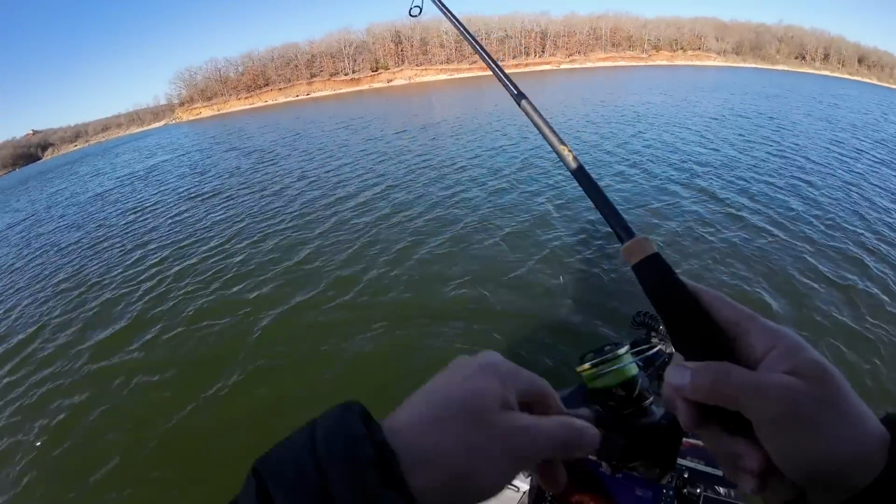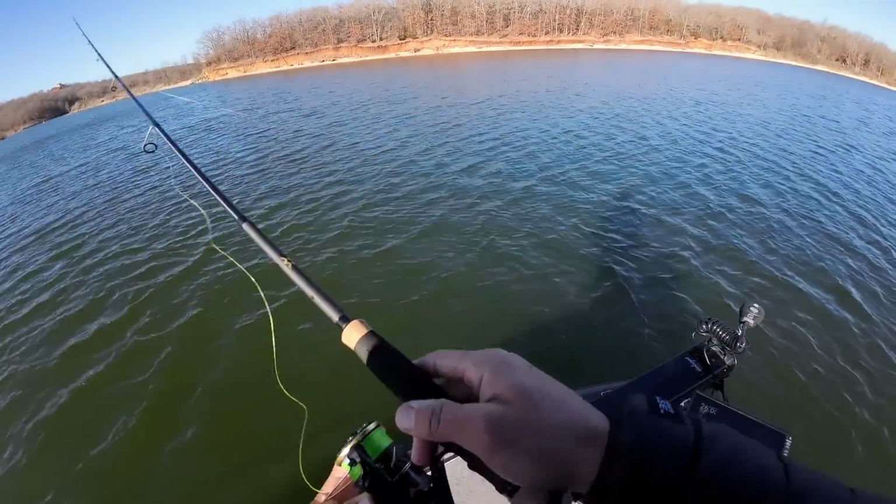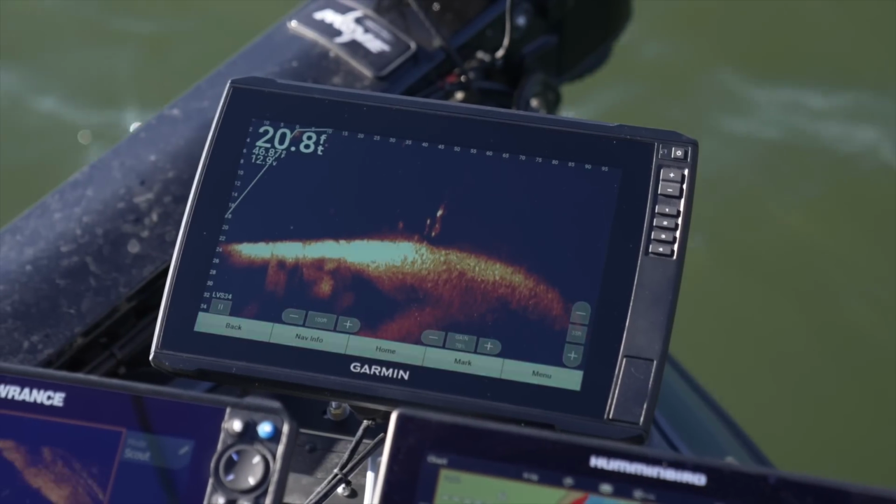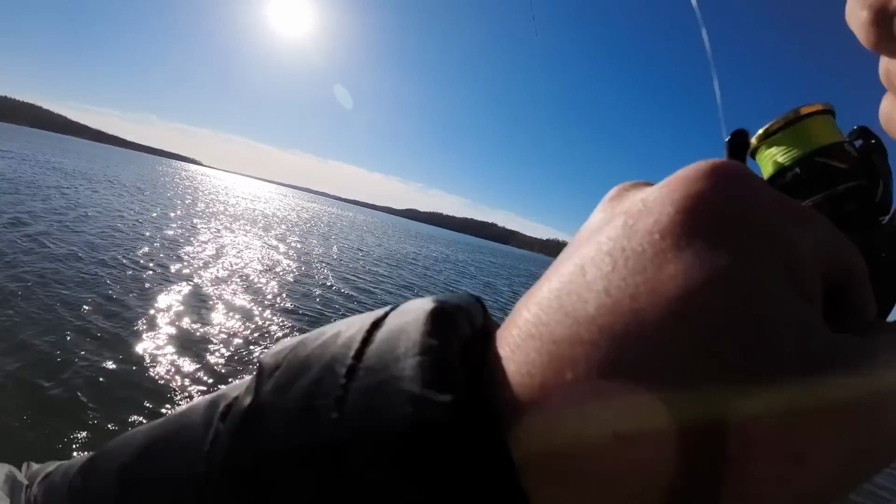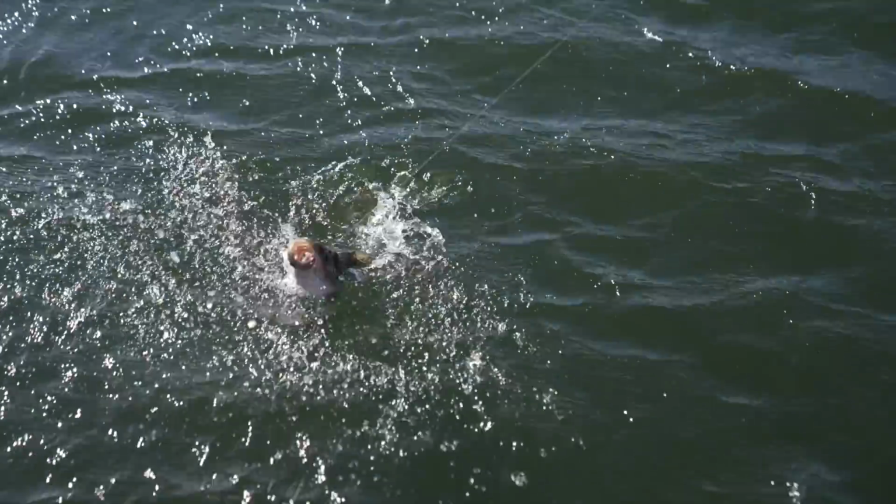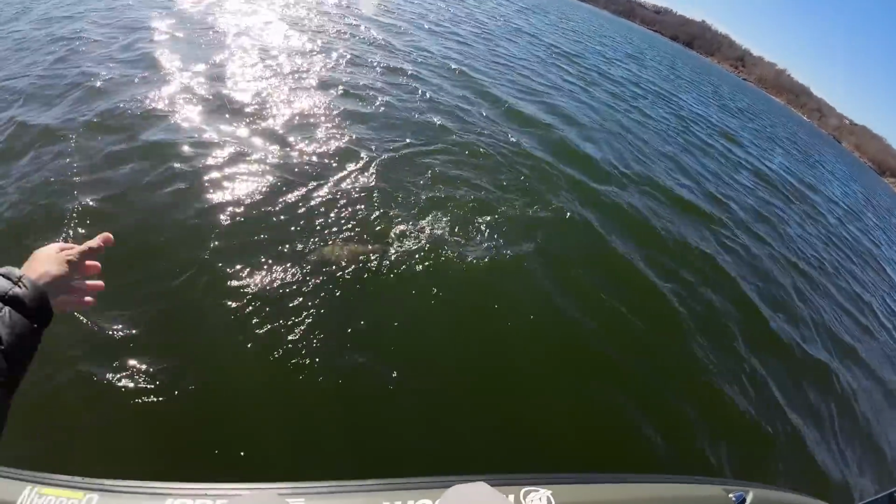Got some bugs, dude. Big one's on it. Big one's on it. Get it. Get it. Got her. Look at that. That is a smallmouth.